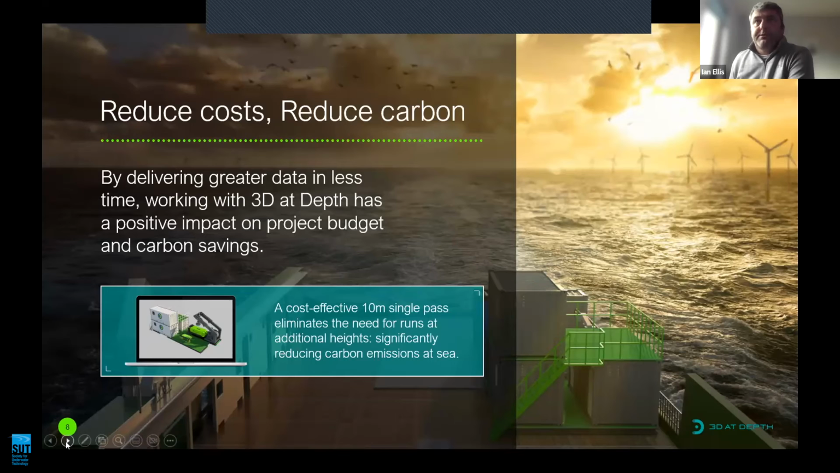The idea is that we reduce operational costs, reduce carbon footprints by delivering data in less time to have a positive impact on a project budget. A cost-effective 10-meter single pass eliminates the need for runs and additional heights, significantly reducing carbon emissions at sea.